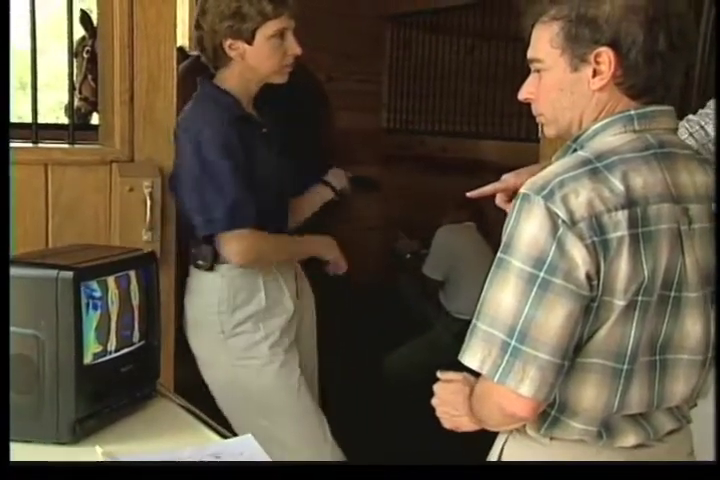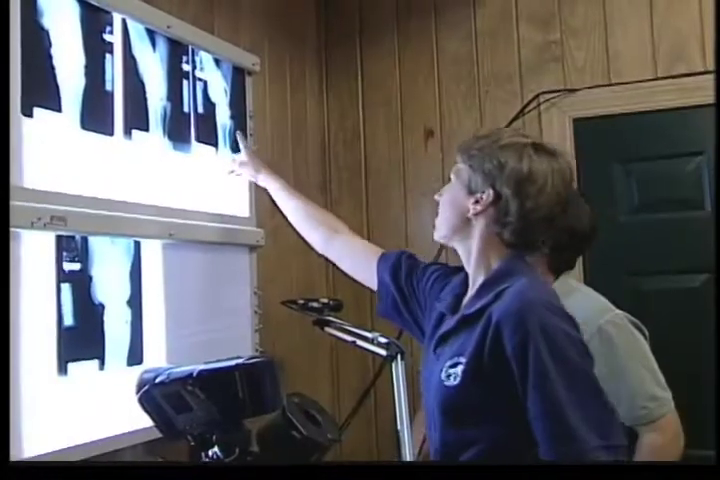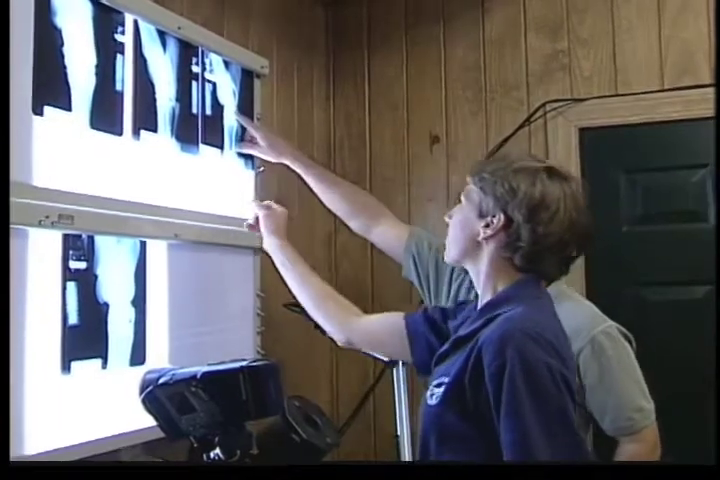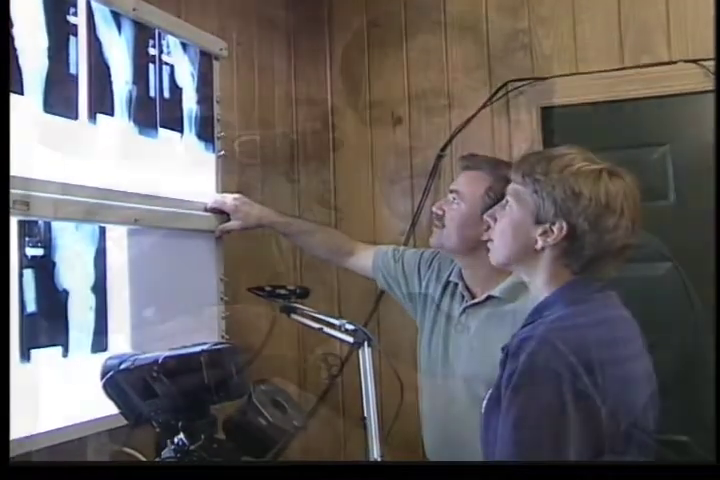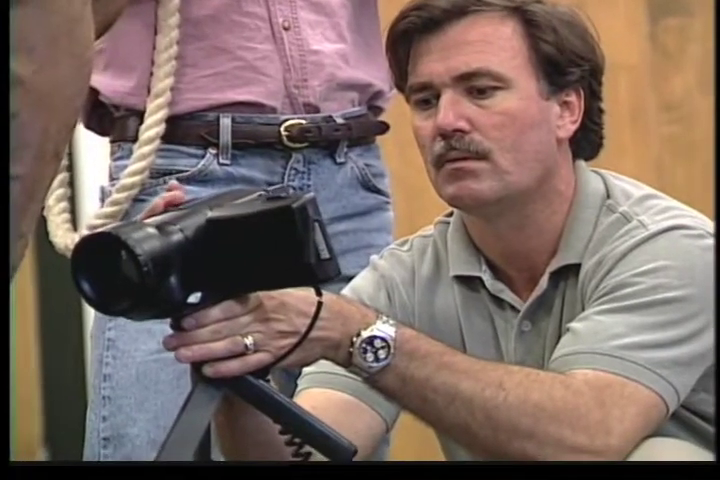I can show the clients something that they can definitely identify with, whereas an ultrasound image or an x-ray is sometimes difficult for them to appreciate the subtleties. This is very visual. It gives them a better understanding of what's going on with their horse, which means, basically, if they understand more, they're willing to do more. And that includes utilizing additional testing when warranted to further explore the preliminary diagnosis uncovered by the thermal screening.